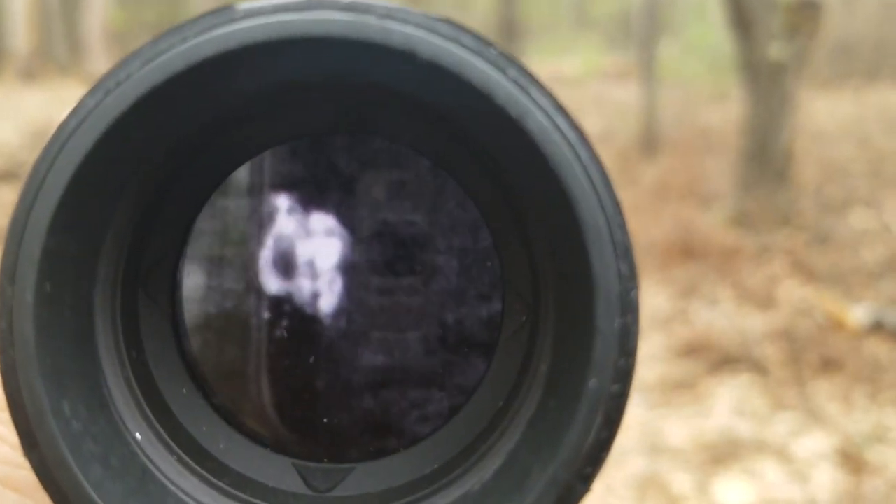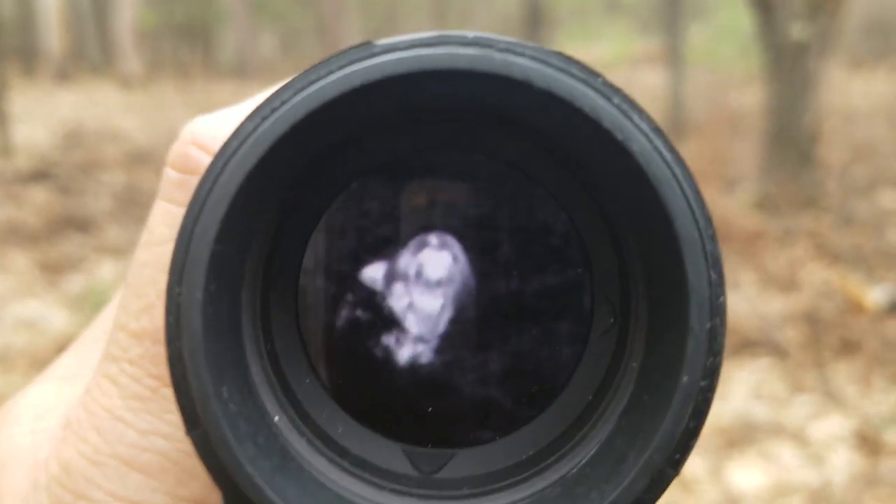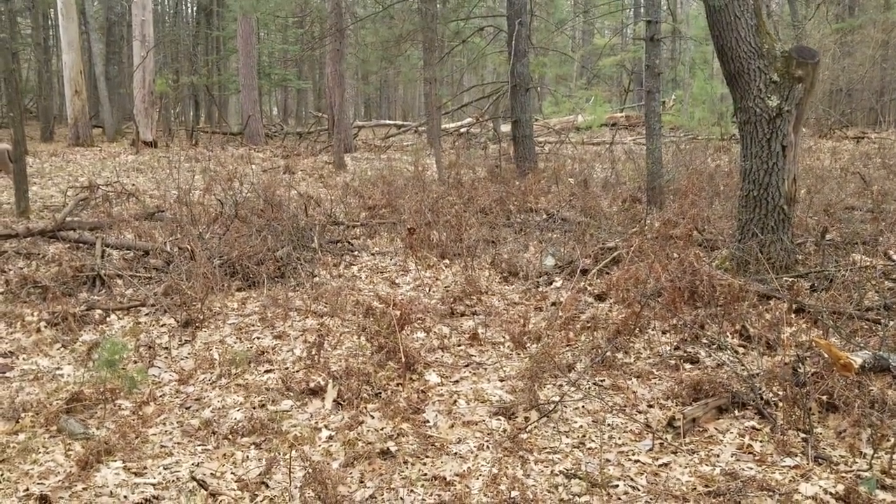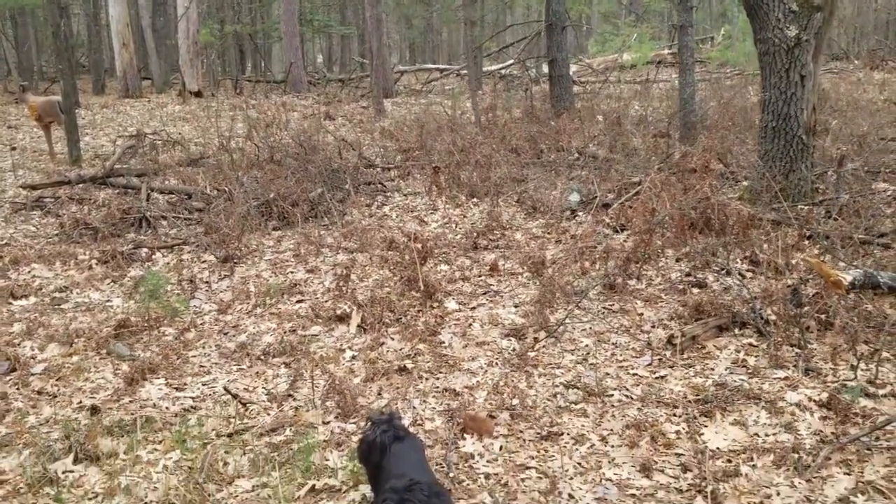Come on. Come on, Riley. Come on. Come here. Riley, come over here. Come on. Good girl. Now you can see what she was just walking through right there in that brush is where I just had her sitting, and you can still see it pretty good. Good job, sweetie.